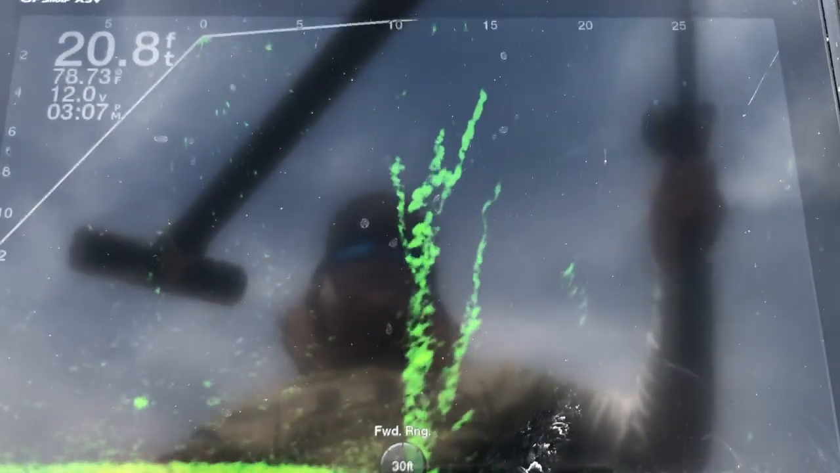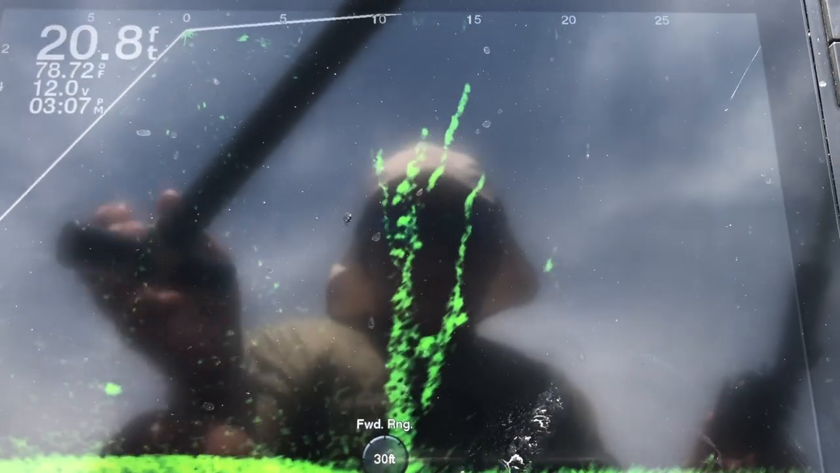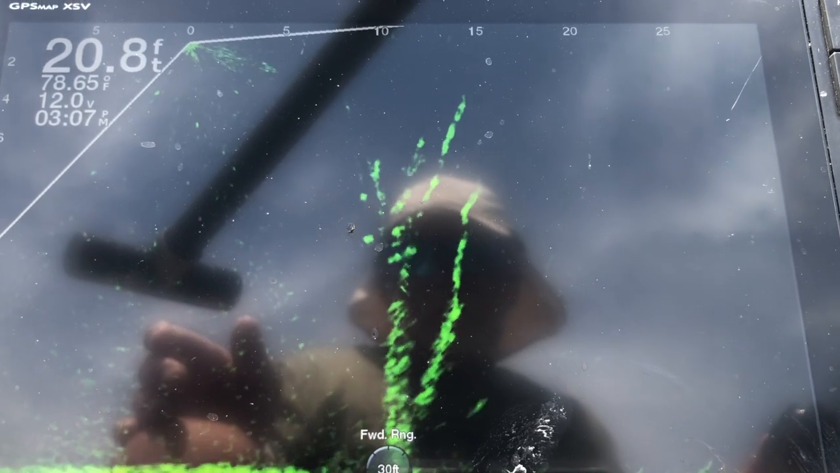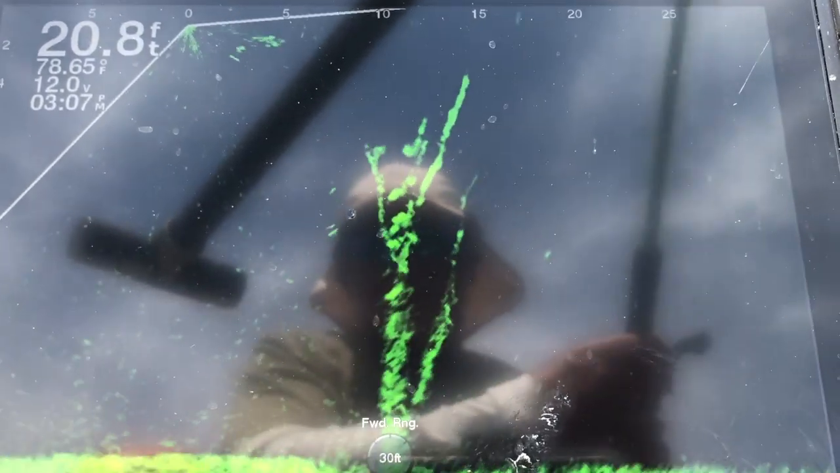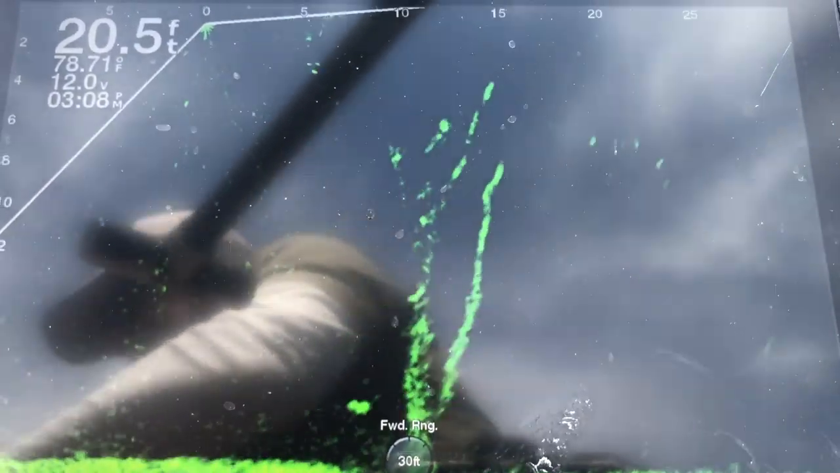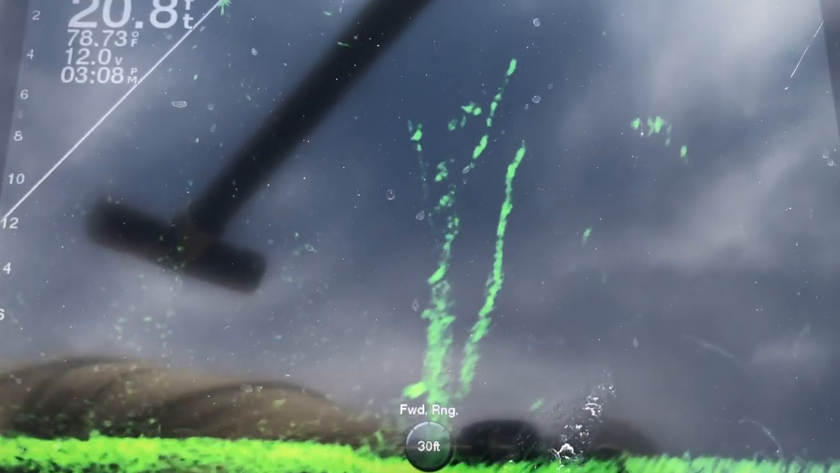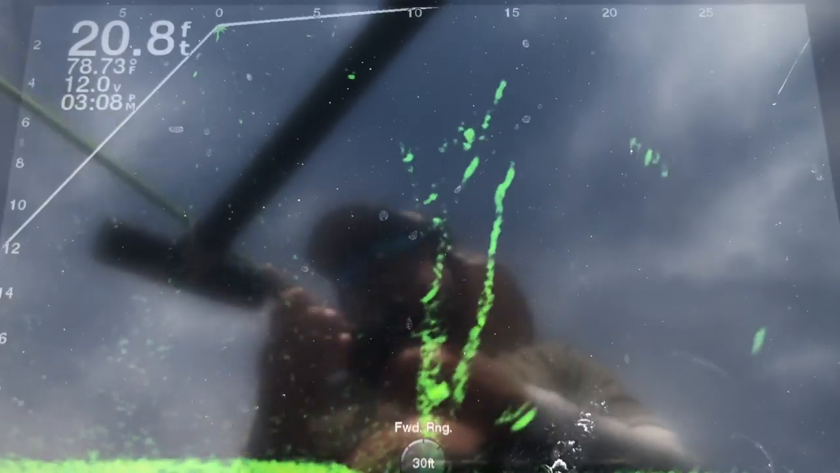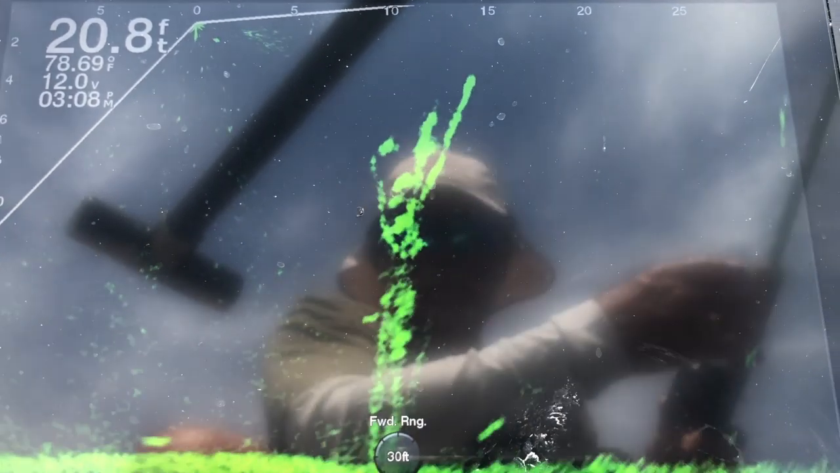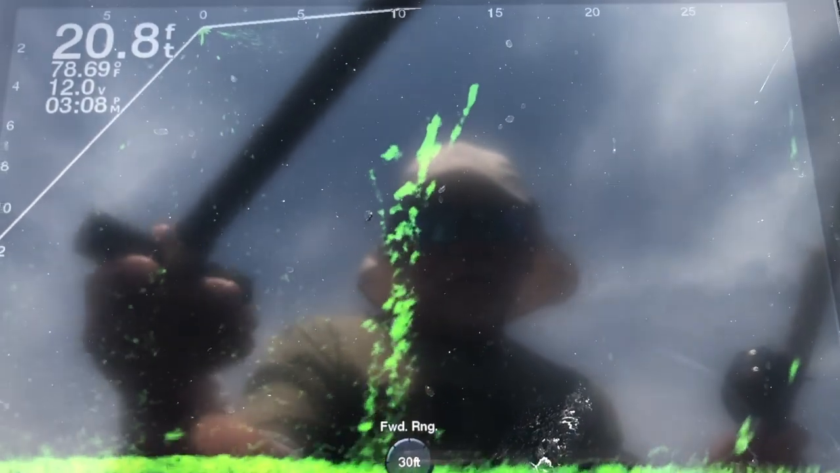Alright, I'm gonna throw one more time here. That weight's a little heavy. I mean, that bait, I've got a couple sinkers on there, plus it's a 1/4 ounce jig head. And I really think it's too much. I'm gonna put this 1/8 ounce on there. A little bit slower fall. See what happens.